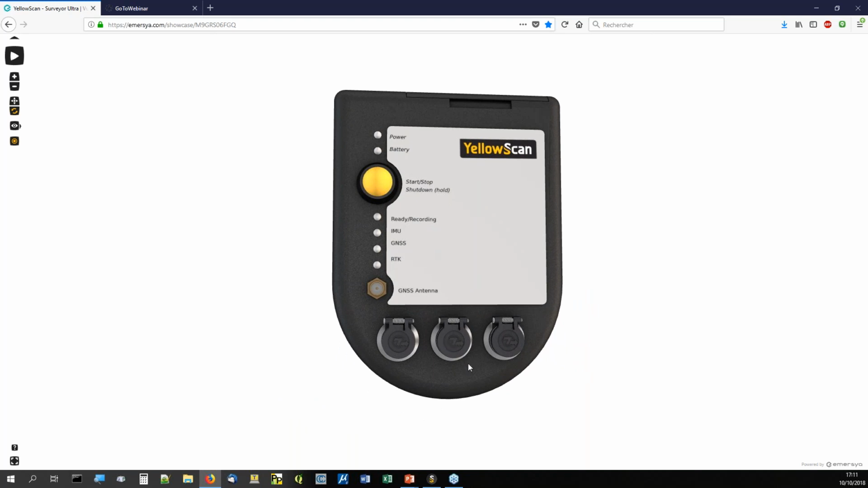These connectors are just for an external power source if needed, but there is an internal battery. There is also an option for the live station, which can do live streaming and record events if you do a flight with an RGB camera at the same time. Here we have the yellow button, and it's actually the only button you need to use on the field to start and stop the recording, and also to turn off.